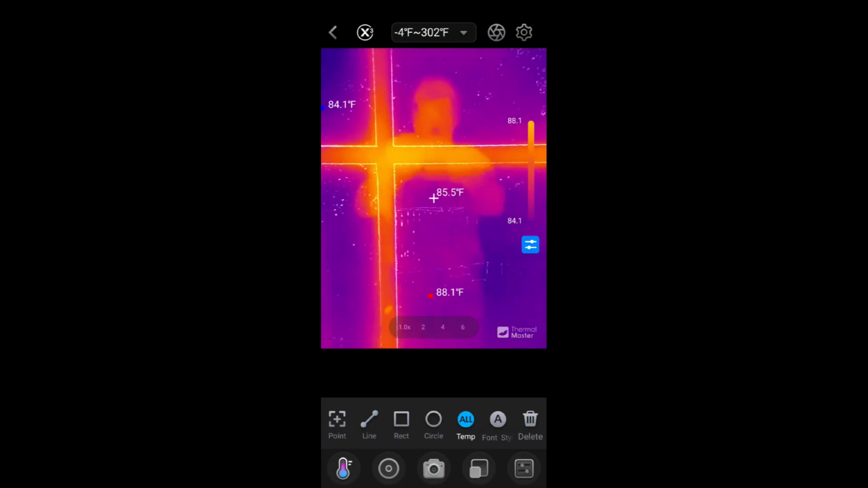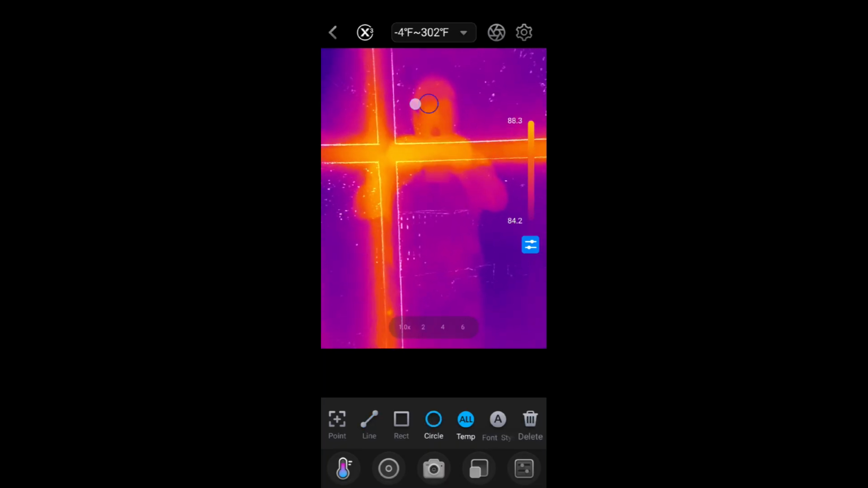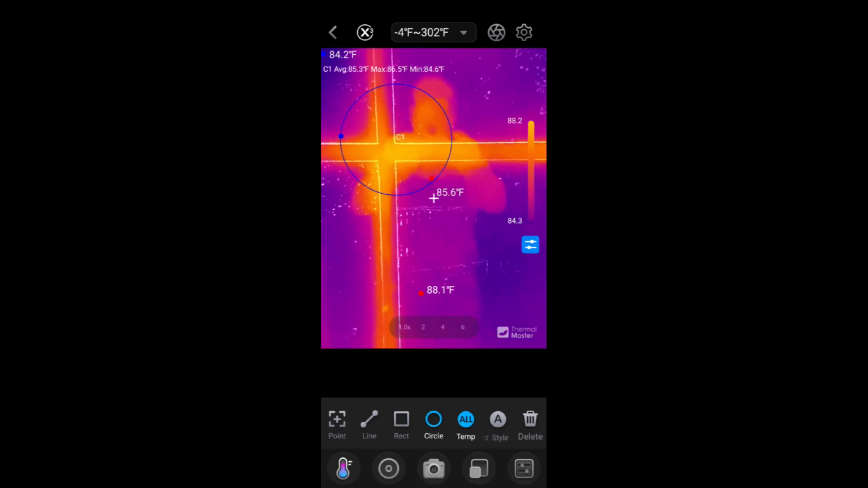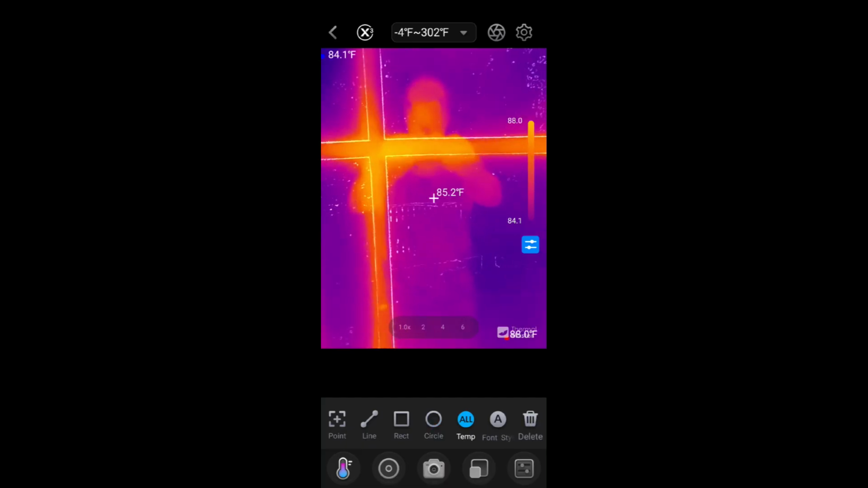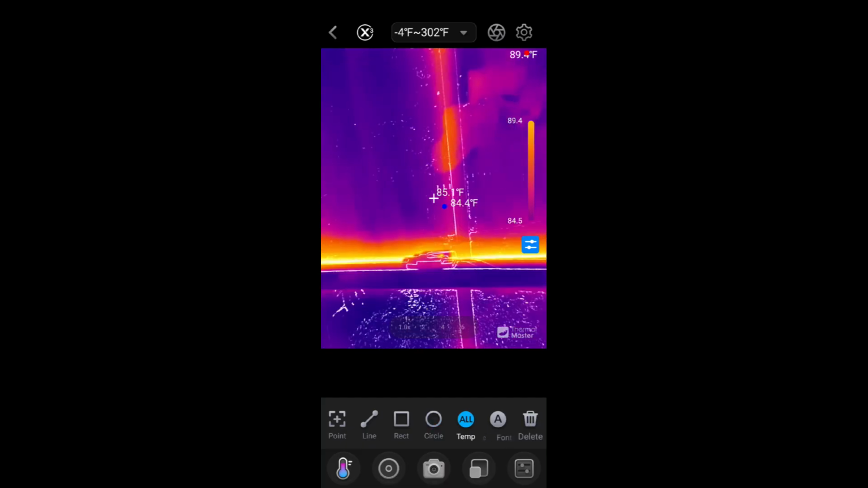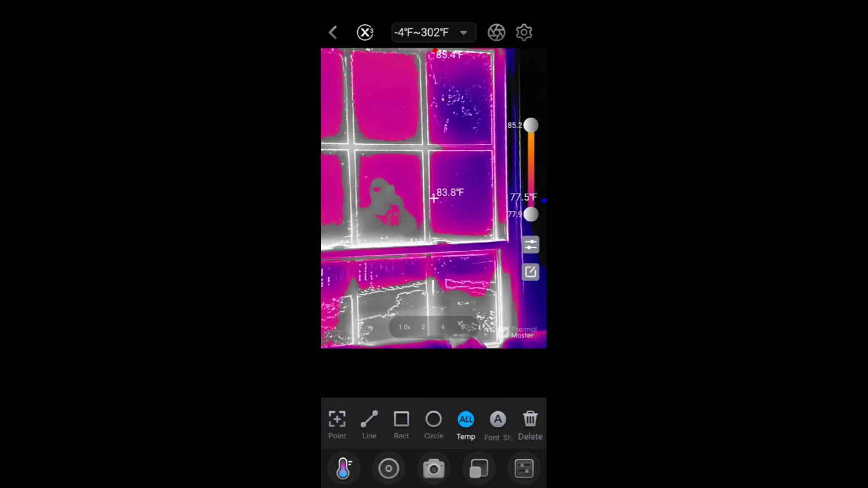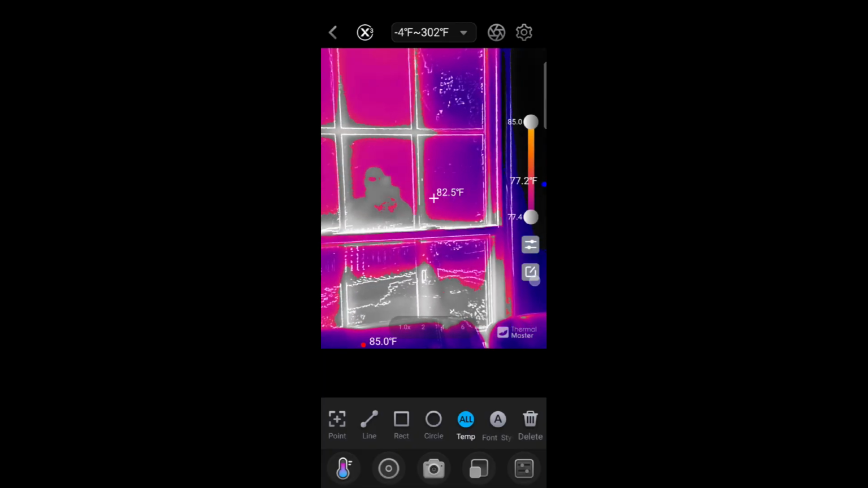I can delete that. And then I can tell it to do a circle. And just draw the circle. You can move the circle around. And again, if I refresh, now I got the C1 average. So lots of different tools you can do. There's different color palettes that you can pick. If you don't want to see it in that color palette, you can do it that way or back to that. Lots of different options for the color palette.